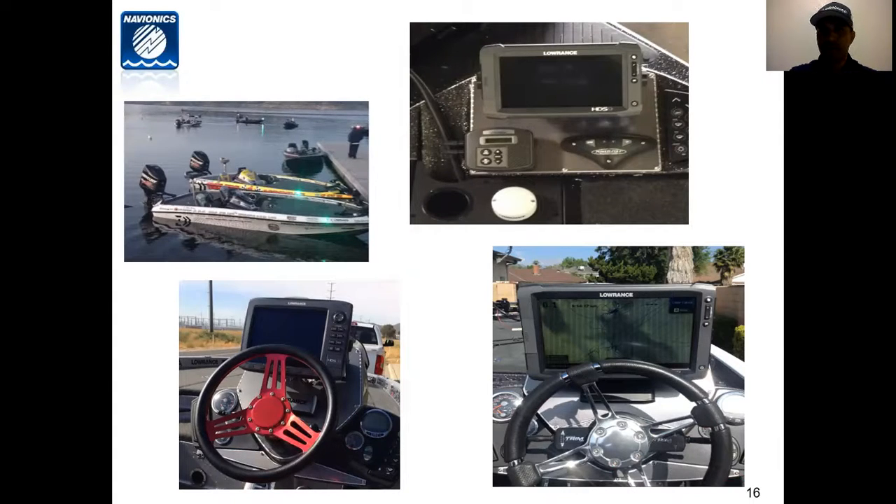if I'm going to mark a point, a hump, whatever I'm marking, a brush pile, a rock pile, if I'm going to put a GPS marker there, I'm going to want to use a GPS puck because that GPS waypoint will go where the puck is, and I'll be more accurate in terms of going back to that spot and being able to fish it effectively.